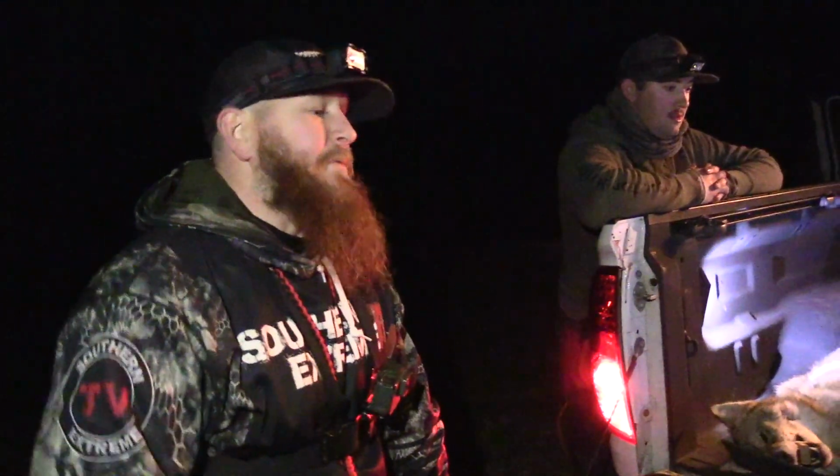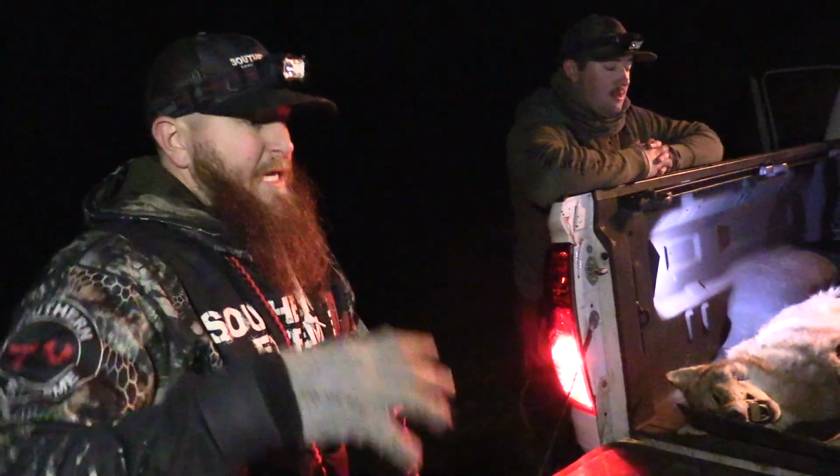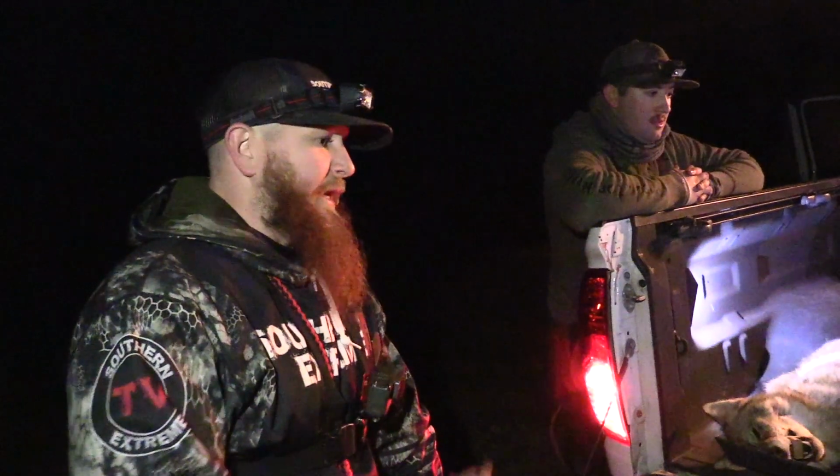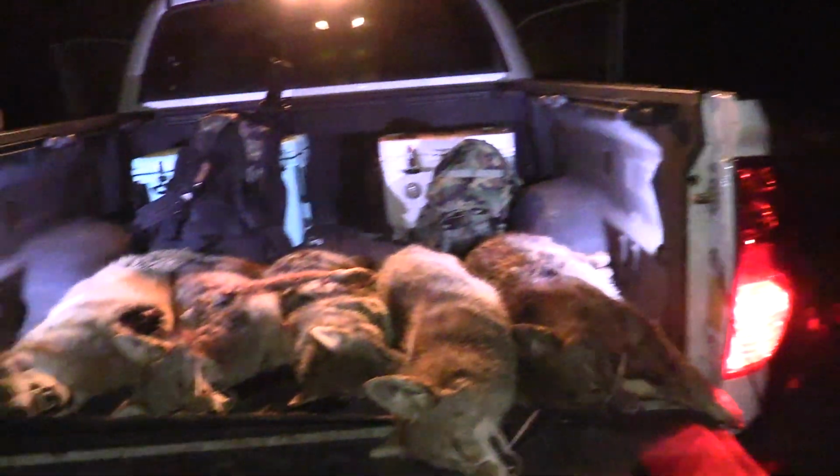That right there is a prime example. We could have very easily gone down there and just grabbed that coyote and hightailed it out of there, but we sat down, we called it out, and then three minutes later we had another dog coming in on a string and got her killed. So good truck bed full of fur. We still got some time to roll. Let's go see if we can shoot some more, guys.